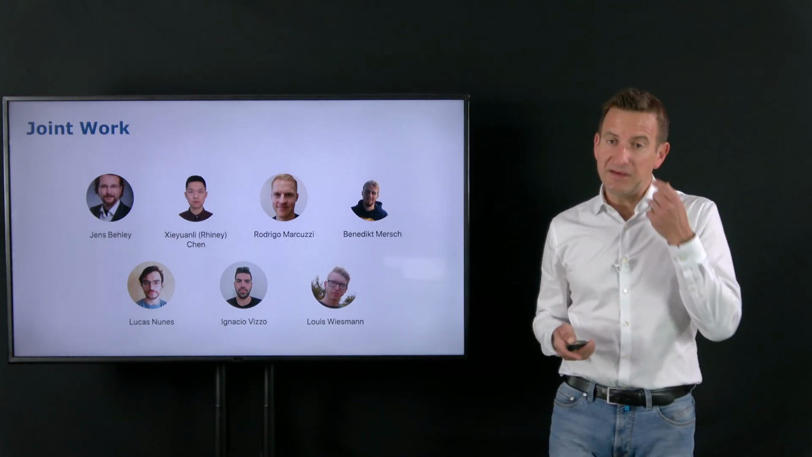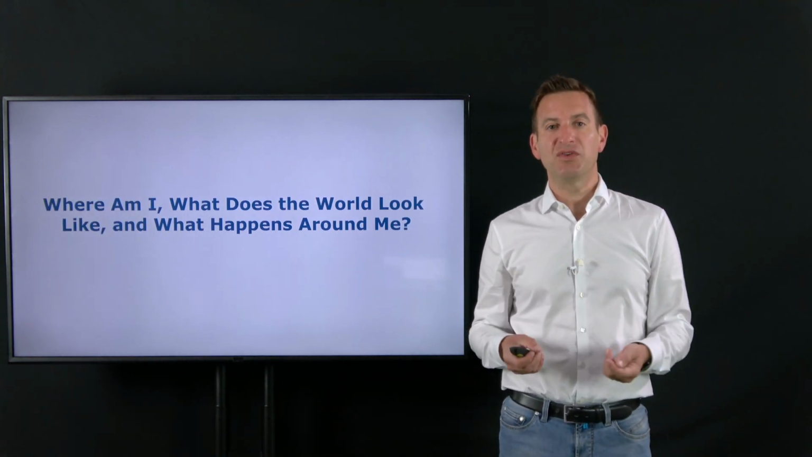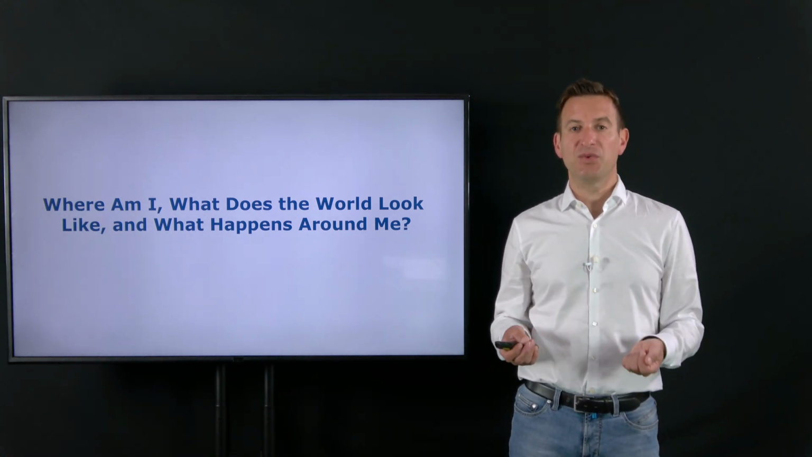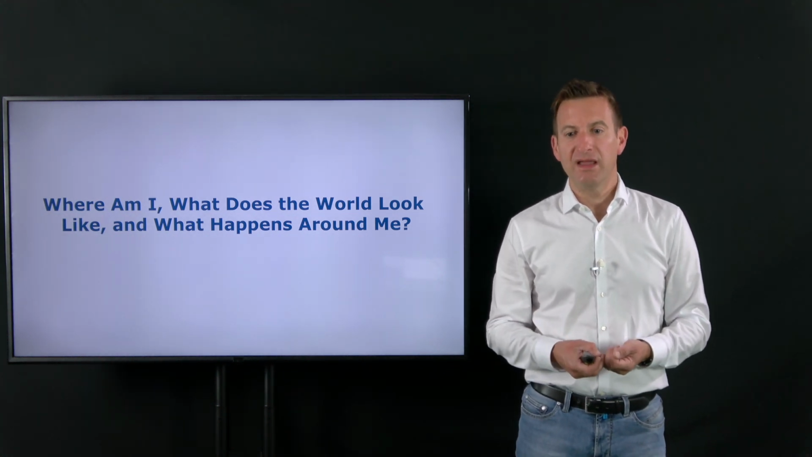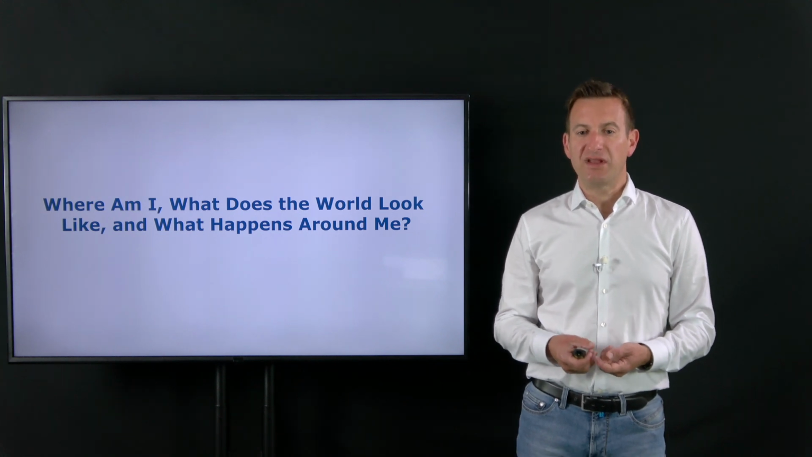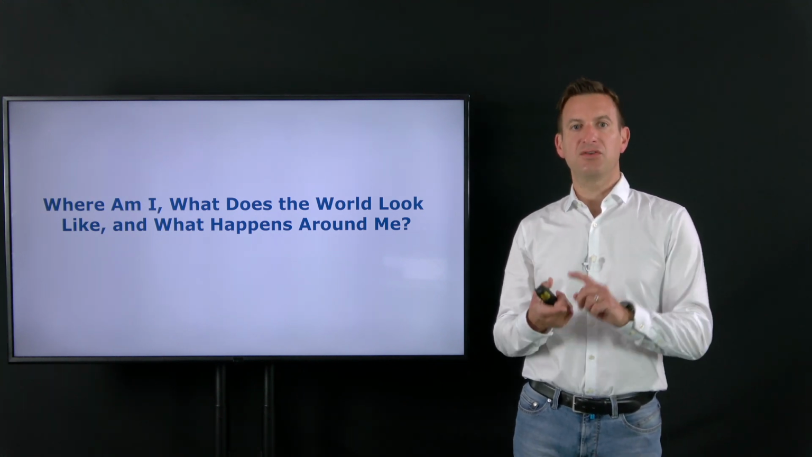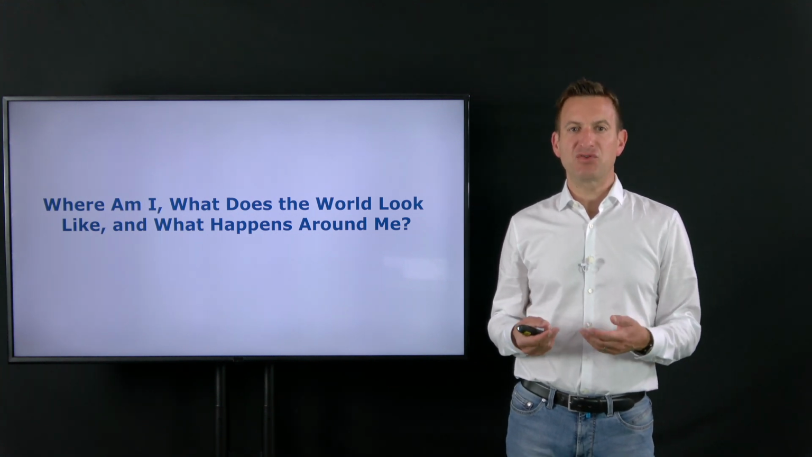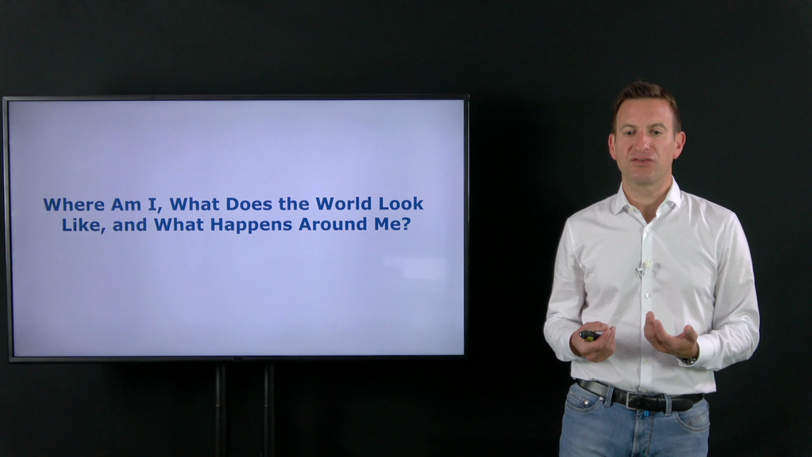Okay, so let's dive into the details and look into autonomous vehicles and ask what questions autonomous vehicles have to answer while operating in a real-world environment. They need to know where they are, what the world looks like, and what happens around them. Those are key perception problems that an autonomous vehicle has to solve.